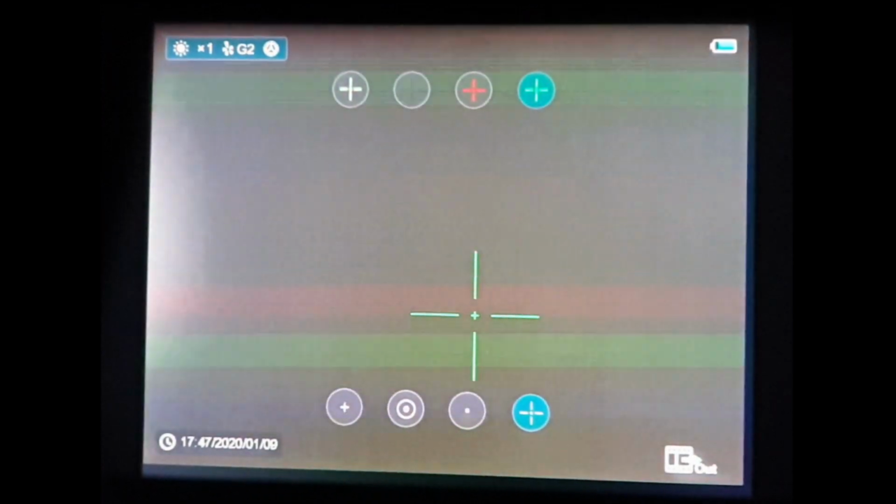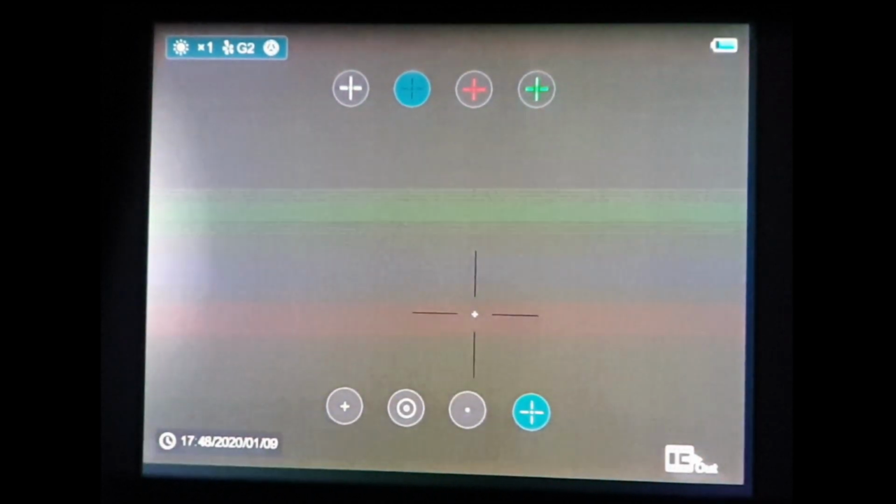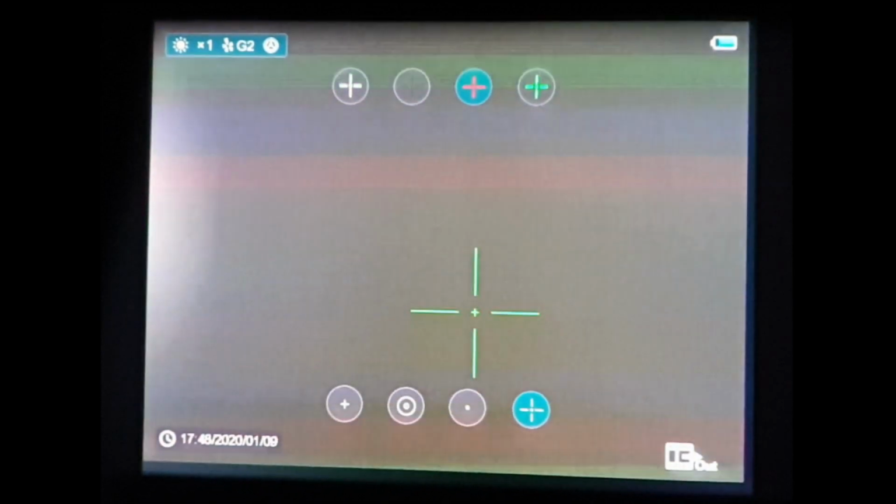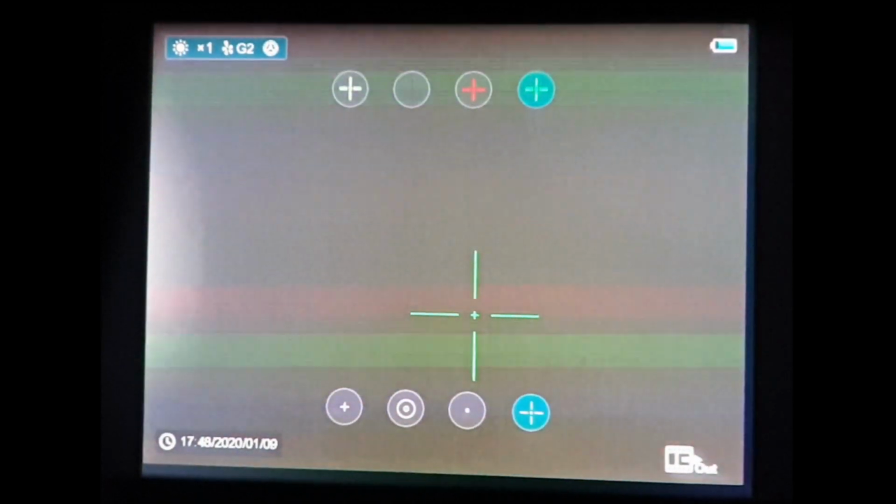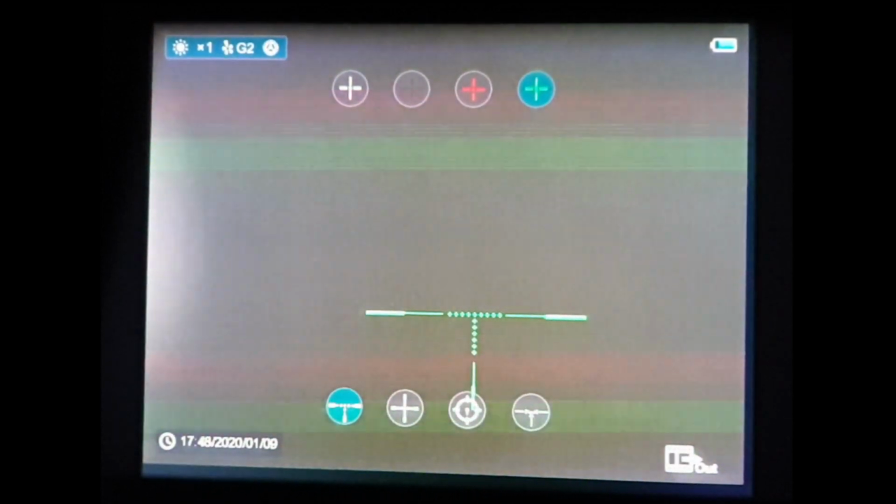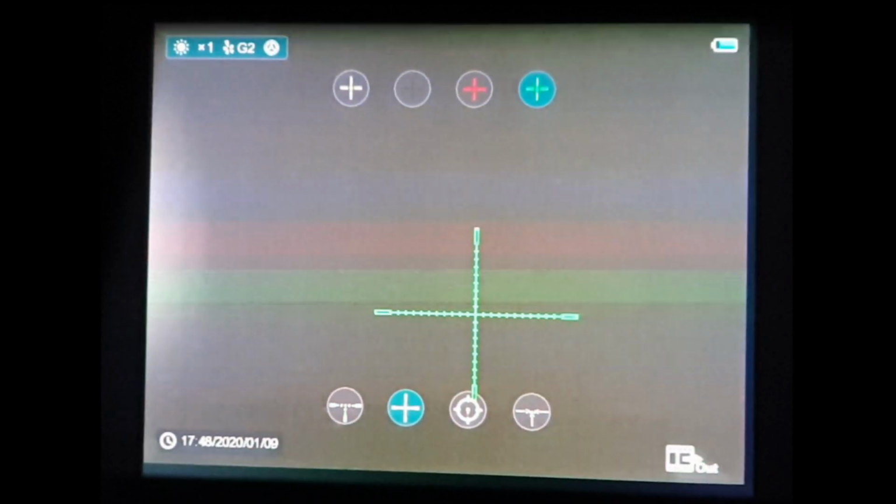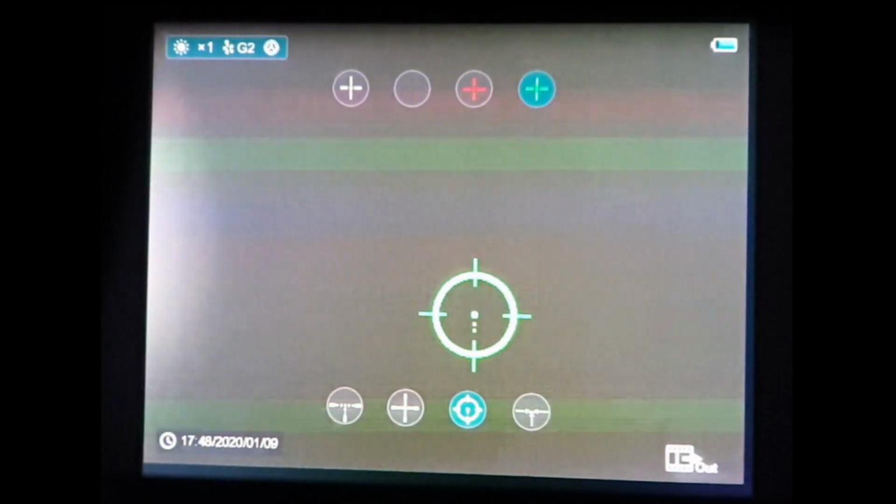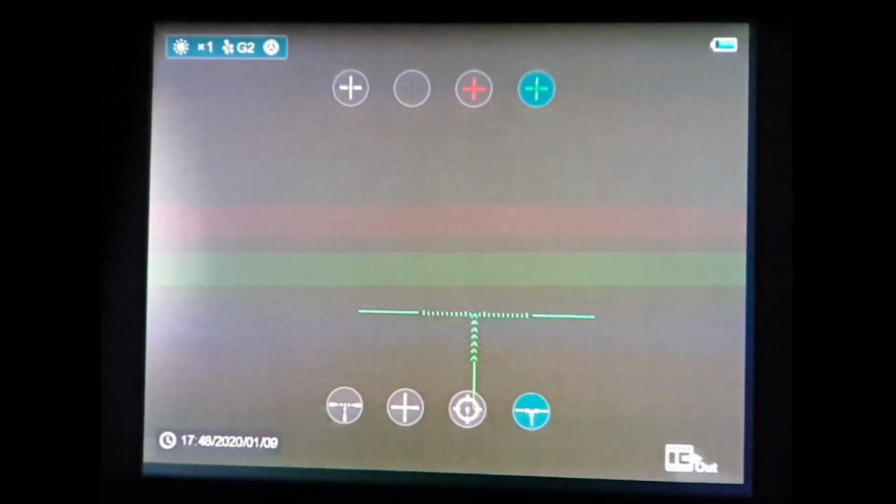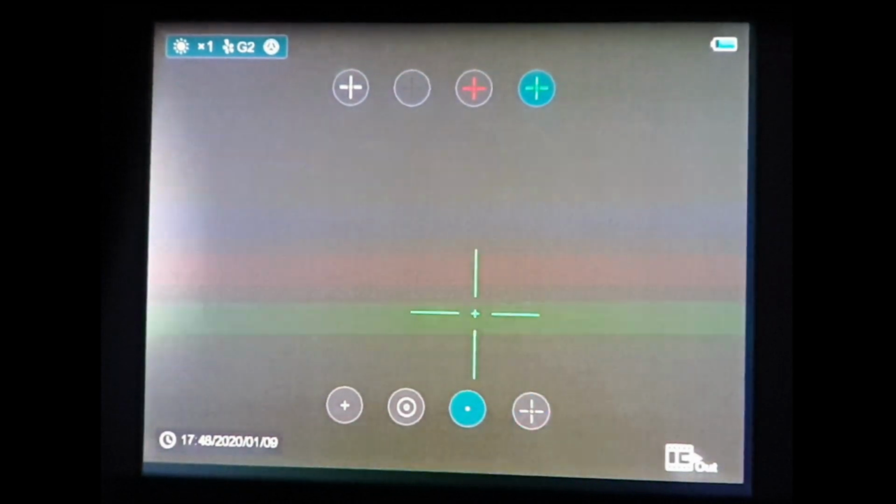Third press, we have reticle options: white cross with the black center, black cross with the white center, all red or all green. All green's nice and clear actually, so I'll leave it on that. And the lower menu, we've got different reticles: a pretty complex T, pretty complex cross, a rather chunky circle with a central dot, a rather complex T, a small cross, concentric circles, a very small cross. So there's 8 options on that lower menu.